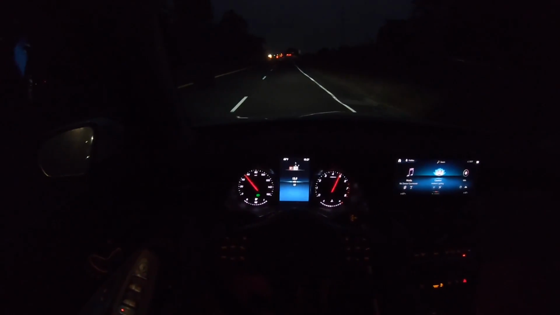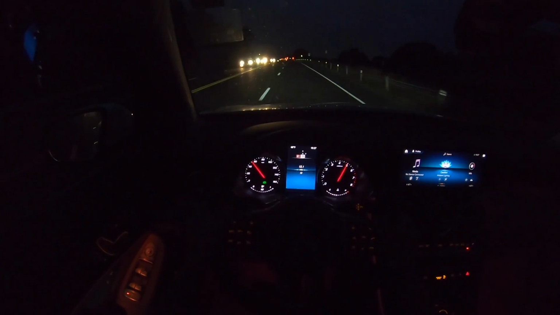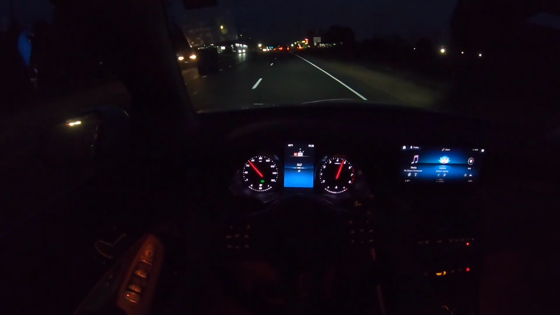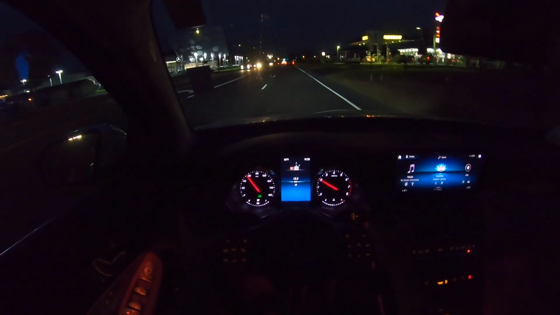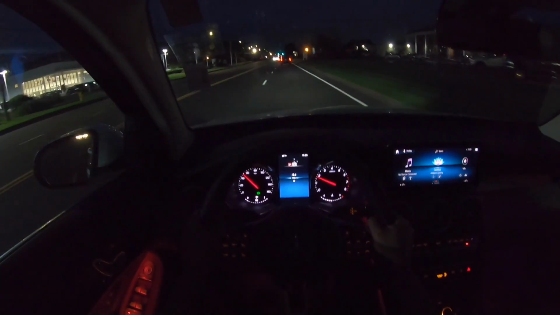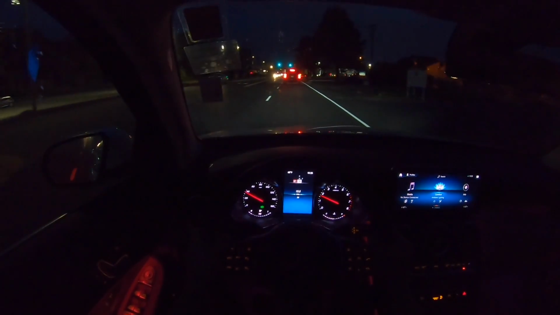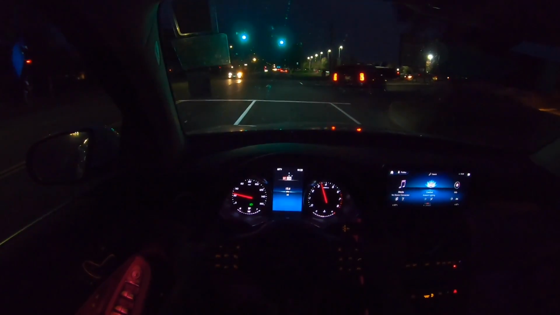Downshifting is so fast. For a non-AMG, this thing is really fast. Even in Sport Plus, the suspension is soft. I wish it was a tiny bit harder or stiffer in Sport Plus. Steering wheel becomes a tiny bit heavier, not by much. This transmission is so fast, and it does go all the way to the first gear.